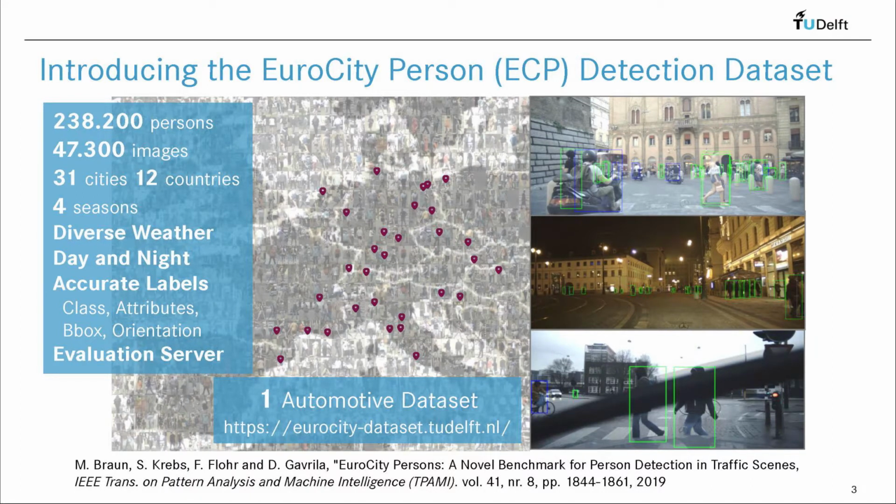In this case, we used the Eurocity person dataset, which we recorded in collaboration with Daimler. It involves nearly 250,000 distinct persons annotated, coverage from 31 cities across 12 European countries, diverse weather, 4 seasons, day and night, and last but not least, accurate manual annotations. By its size, diversity, and annotation accuracy, Eurocity Persons brings person detection benchmarking to a new level. We implemented an evaluation server so that authors can submit their result and see how they compare with the state-of-the-art by means of a leaderboard.